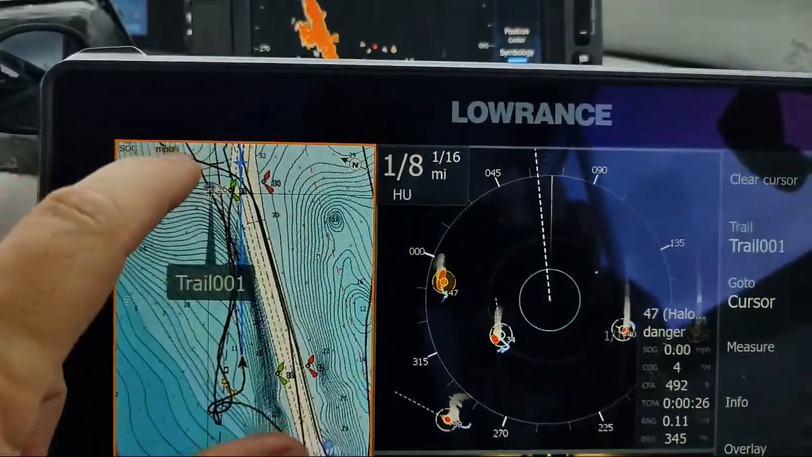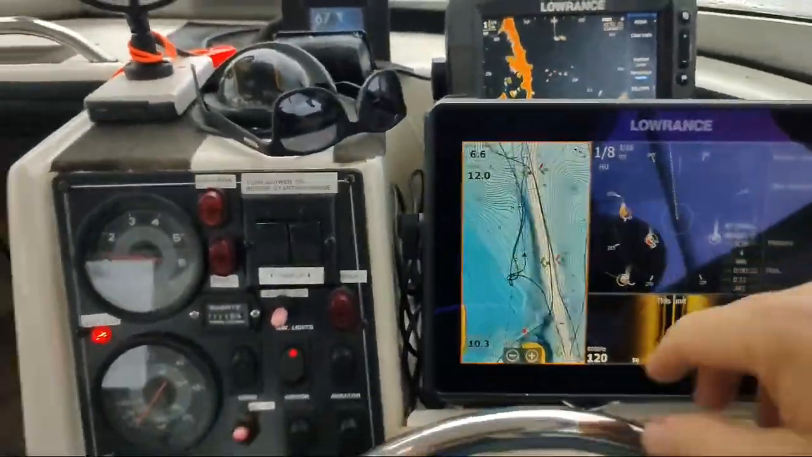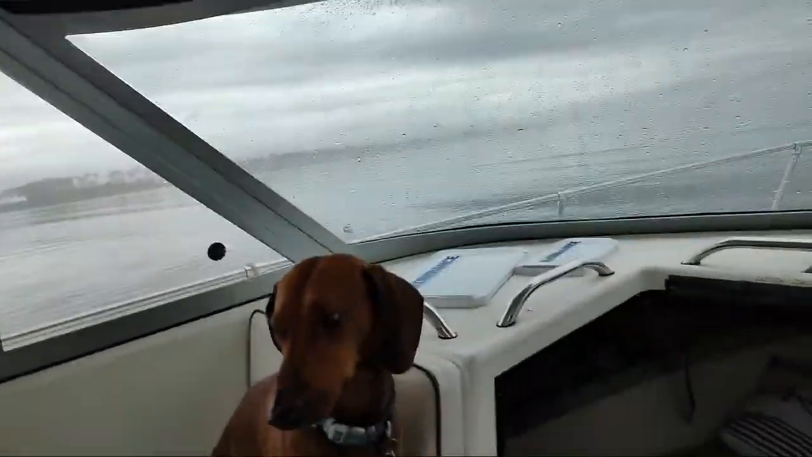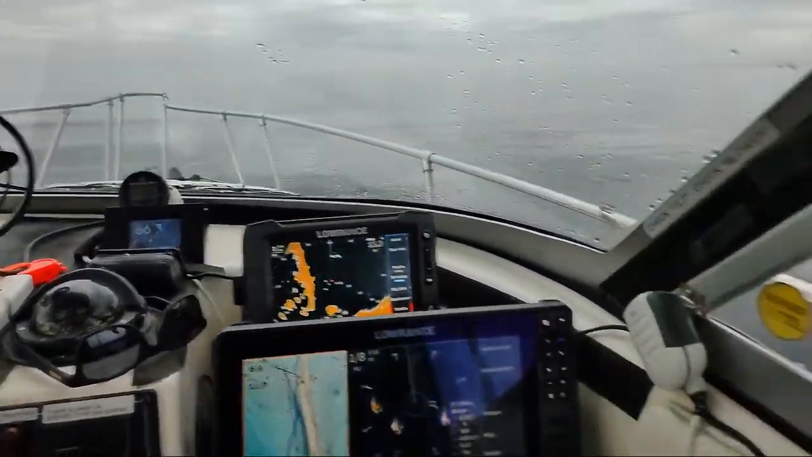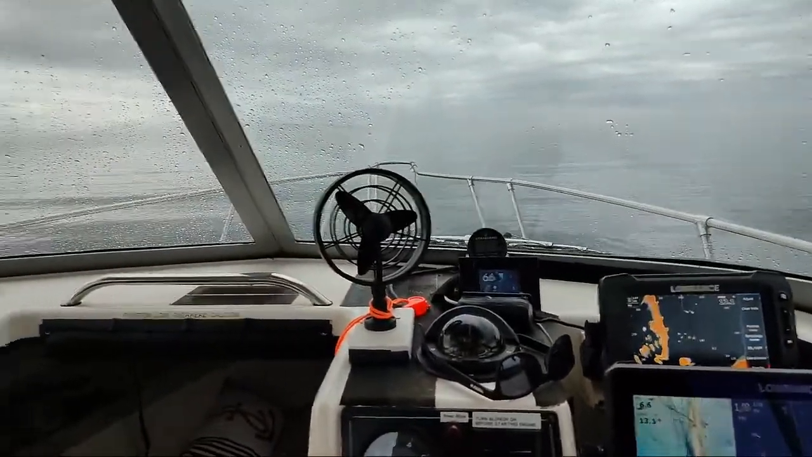I have a trail over it, so instead of getting information on the wreck, I'm getting information on the trail. Oh well. Anyway, we're going to shoot over there in just a second. Air conditioner's back on, doing its magic, keeping the humidity down and the windows defogged.